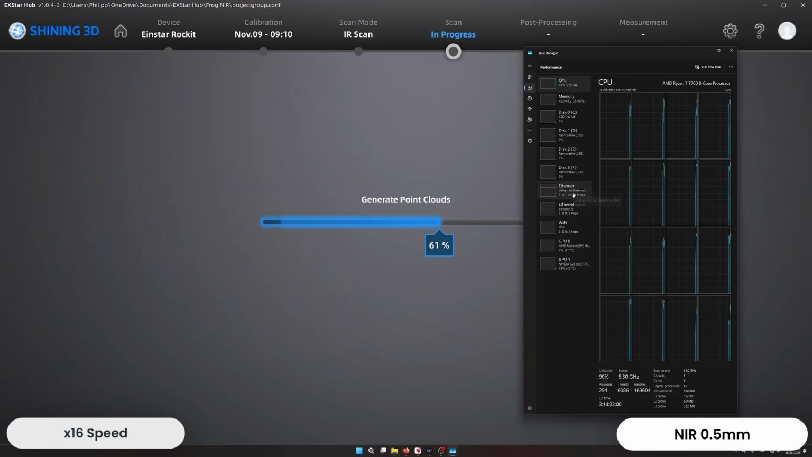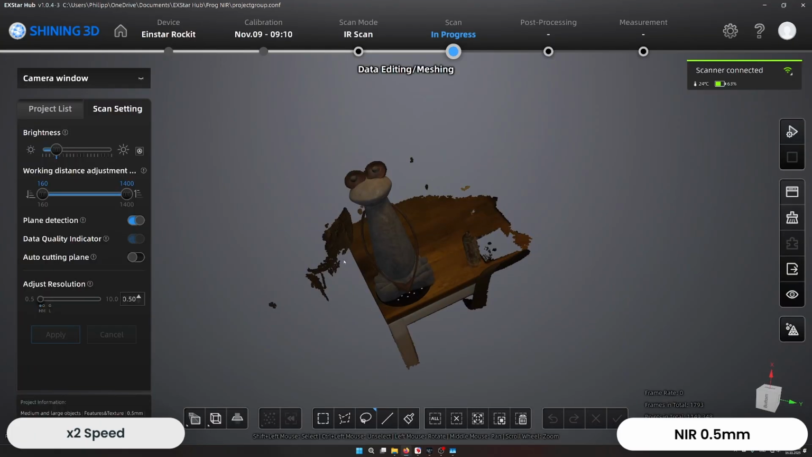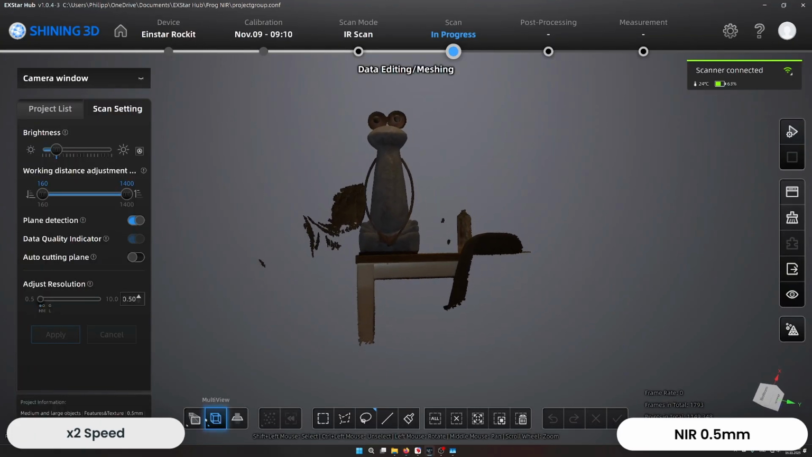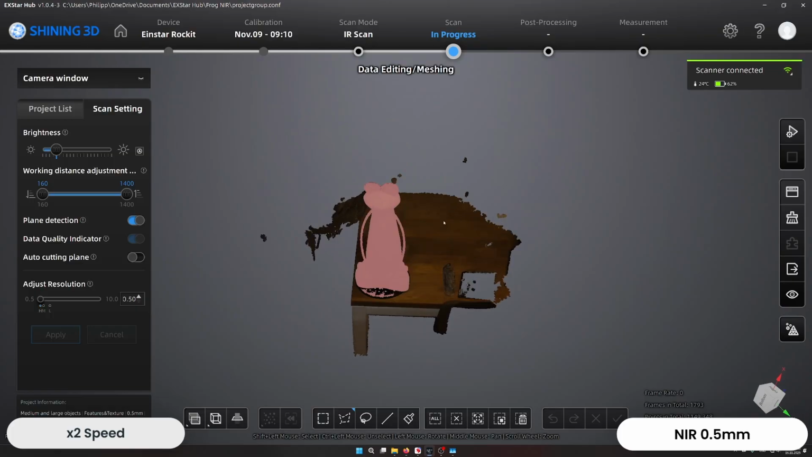Okay, I sped up the footage of the post-processing, or the point cloud generation, by a factor of 16, so you don't have to endure it as long as I did. I hope the software will improve for this step. Currently, it bugs me a bit that you have to do the point cloud generation when you finish the scan. You cannot just stop the scan, start a new scan directly, and continue point cloud generation.